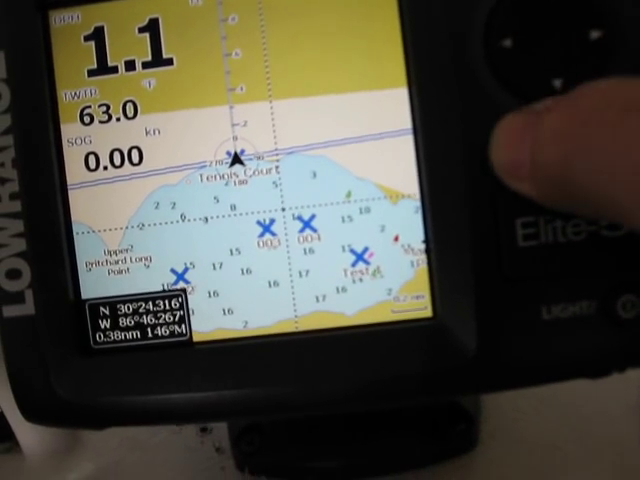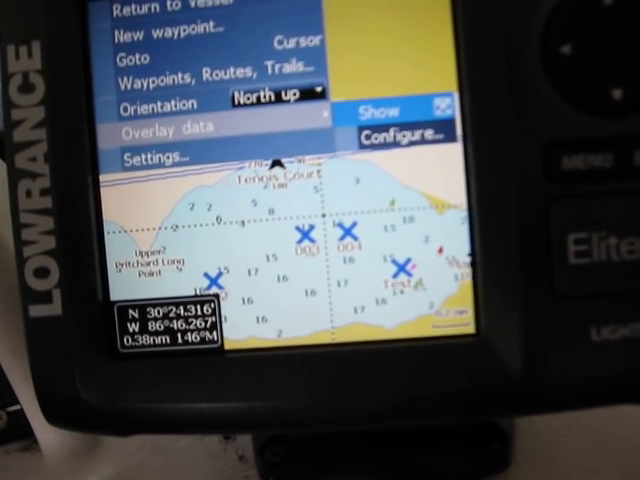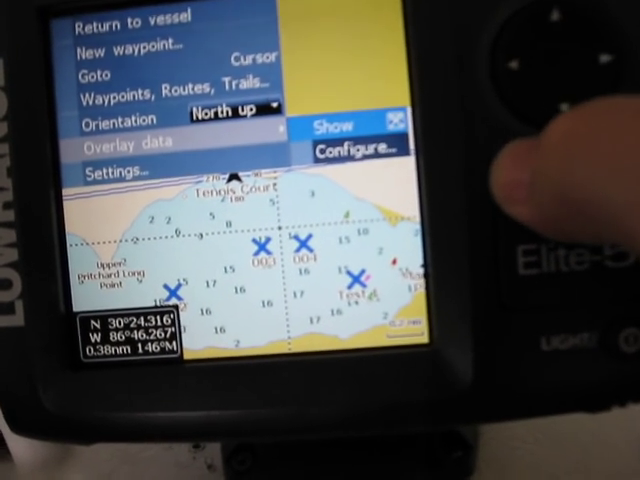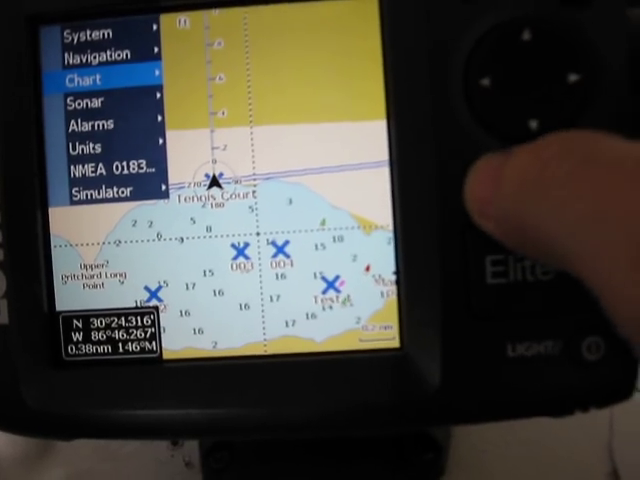When you go to menu, it moves you up and down. Hit enter, that tells you what you're doing, and to get back out of something, just press menu again. Instead of a quit key, you just press menu and it takes you back out of it.